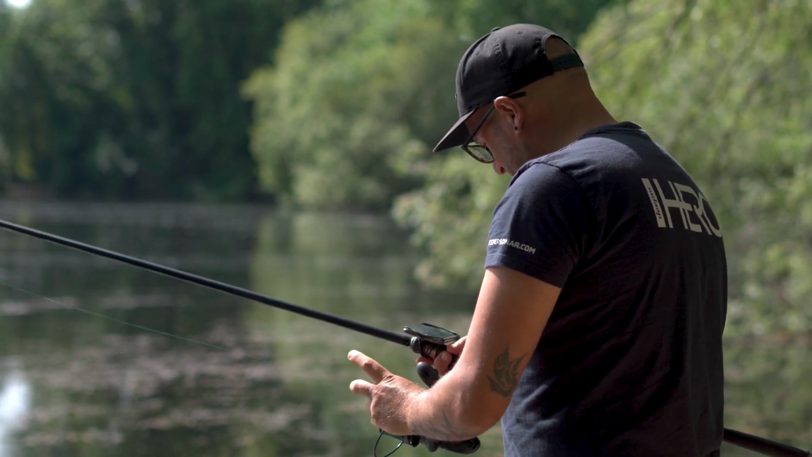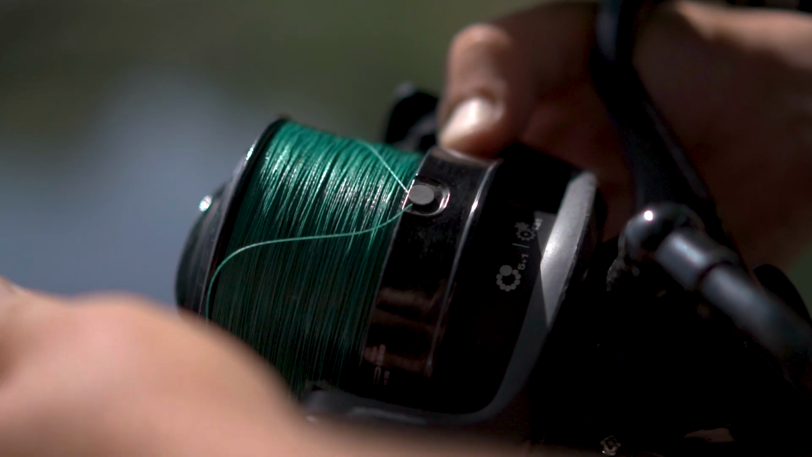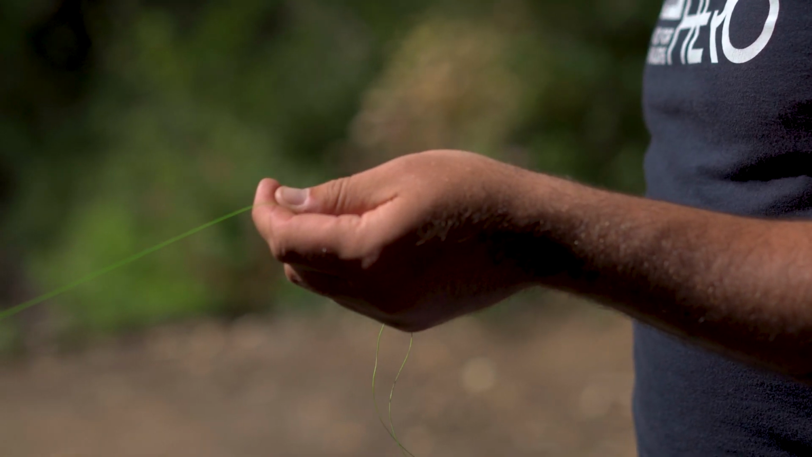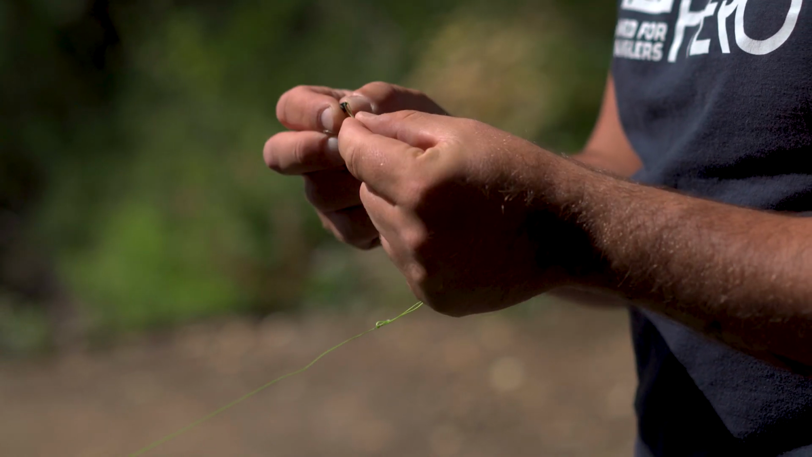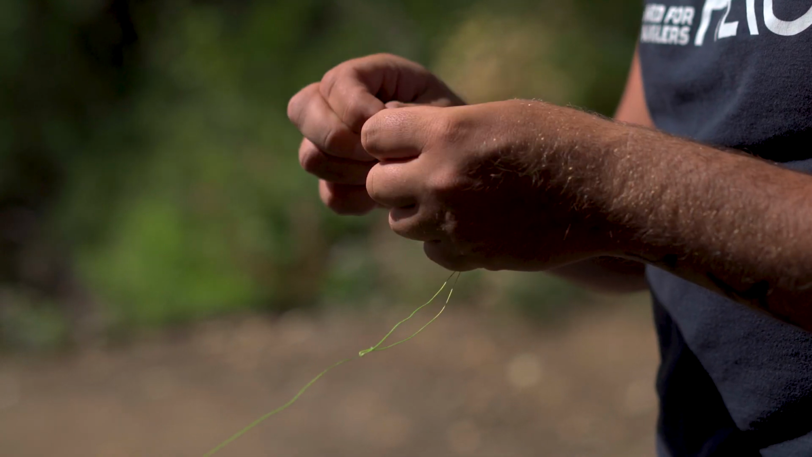So I've got the clip, just going to whack the marker braid around the clip now that the sonar is bobbing over that clear area. I know exactly where it is now. So we have the sonar in, we'll swap it for a lead and we'll flick the lead out there and see what sort of drop we're getting.